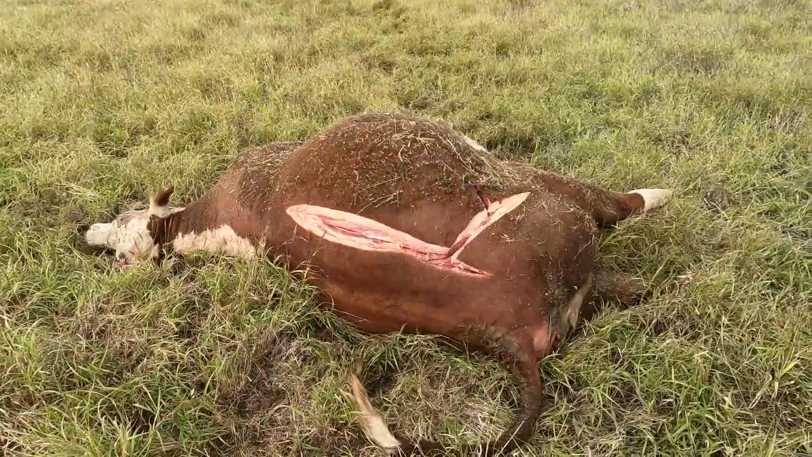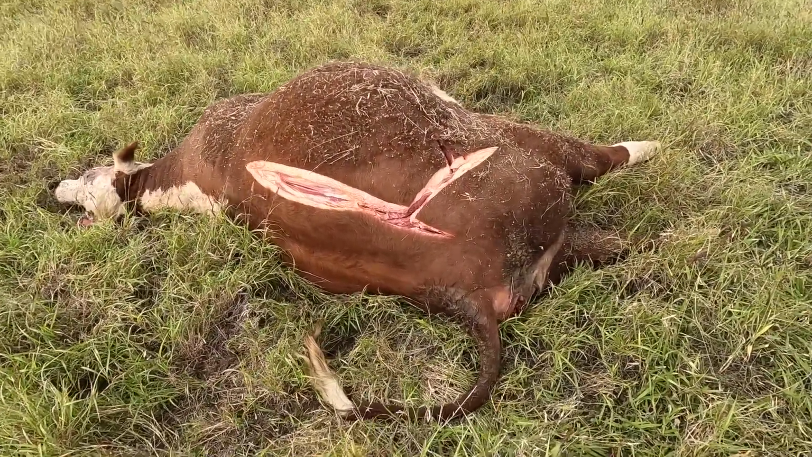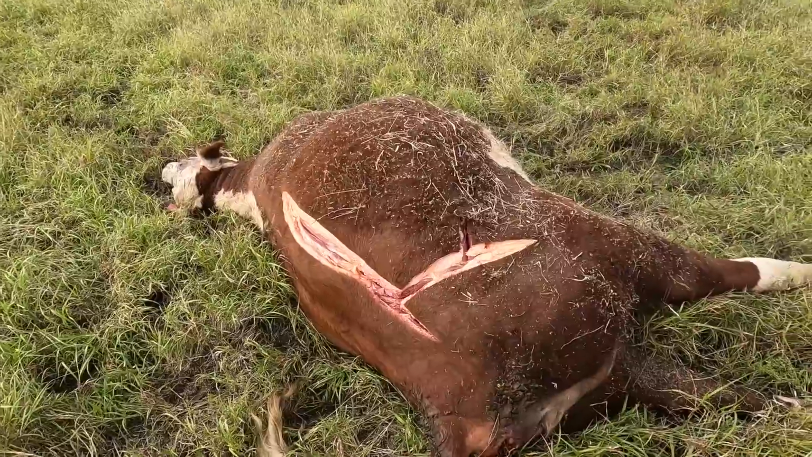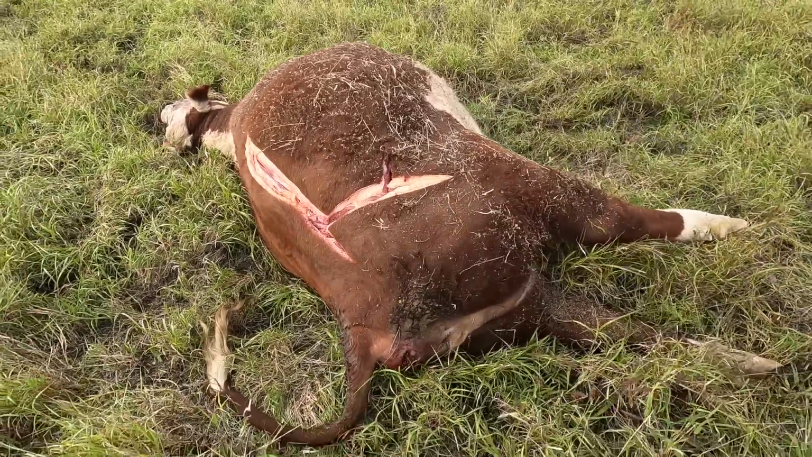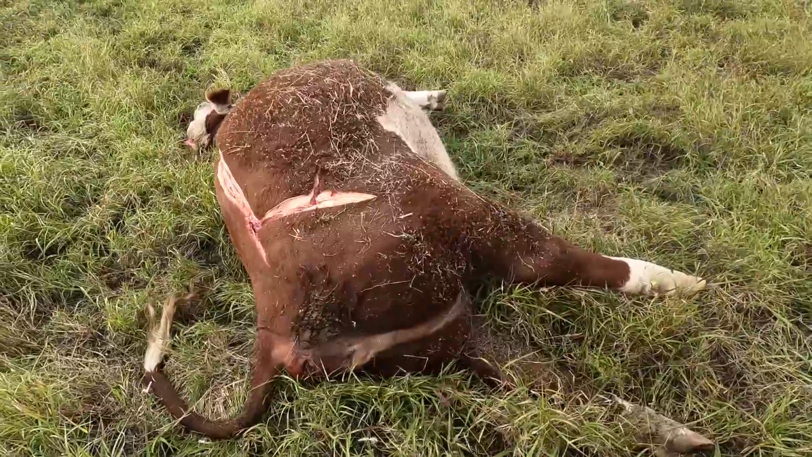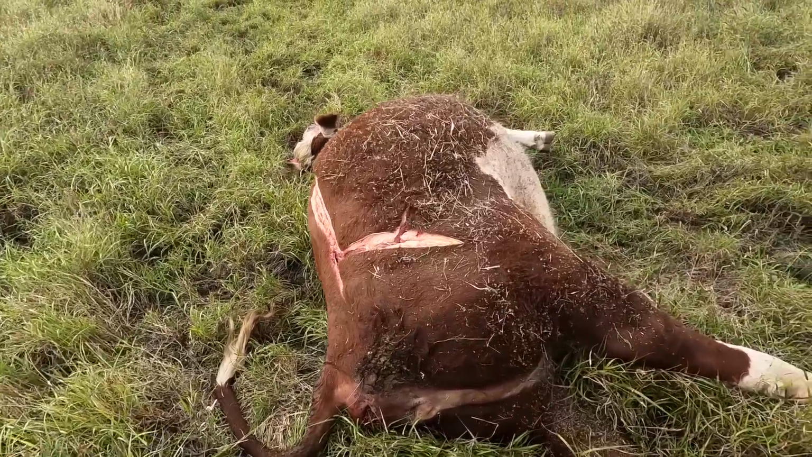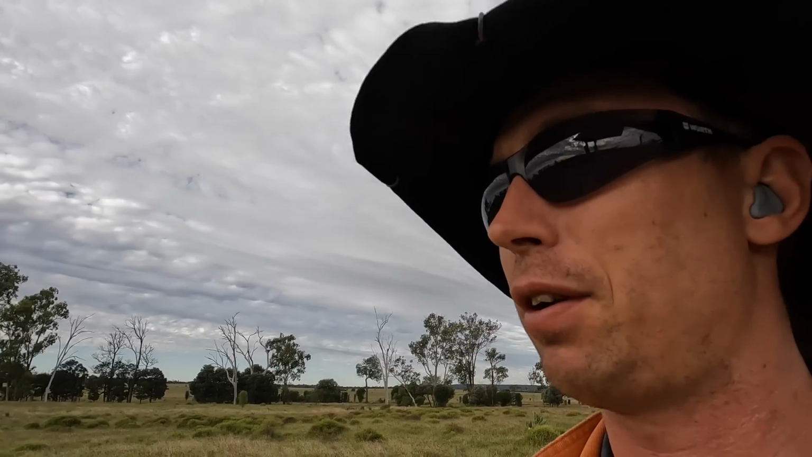It always seems such a waste to have something like this die, all that good meat going to waste, especially as the market the way it is, should be worth probably over $2,500, $3,000 at the moment. But what do you do? Anyway, hopefully we can get a bit of action for the pigs and the dogs or something off her.